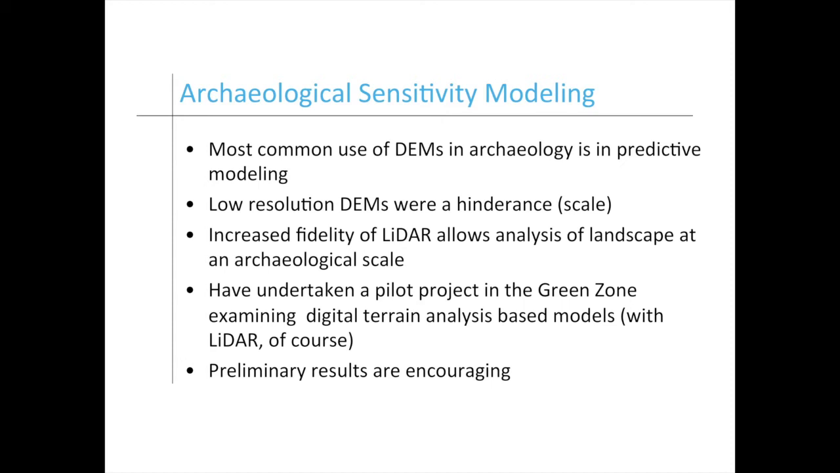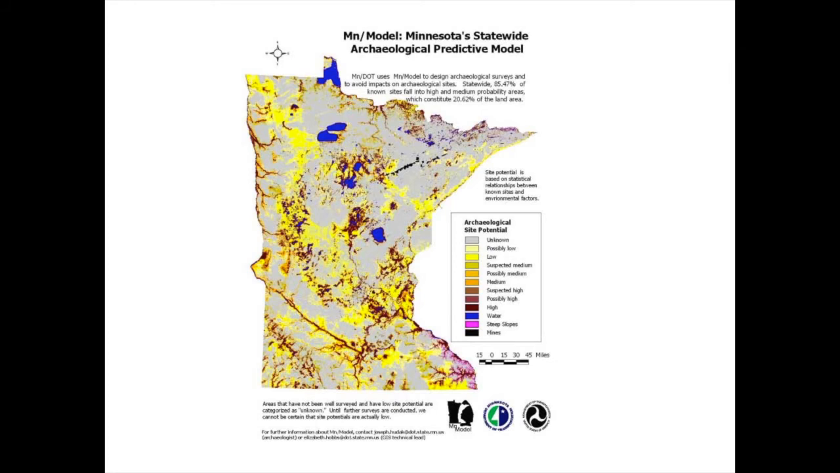So we knew that when LiDAR came around, we'd probably be able to improve this situation. So we grabbed some and we undertook a pilot project to see how we could develop archaeological models using LiDAR. The preliminary results are encouraging, and I'll talk more about those tomorrow. I'll just kind of brush over them a little bit later. This is sort of a typical model.